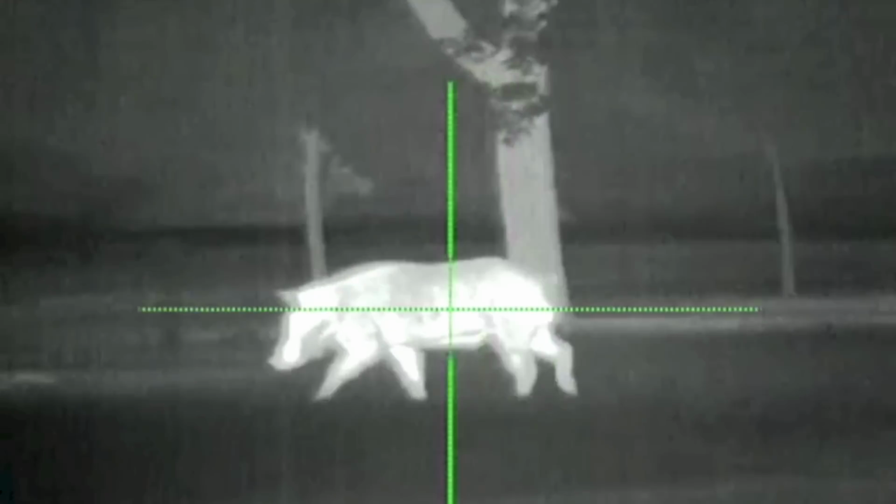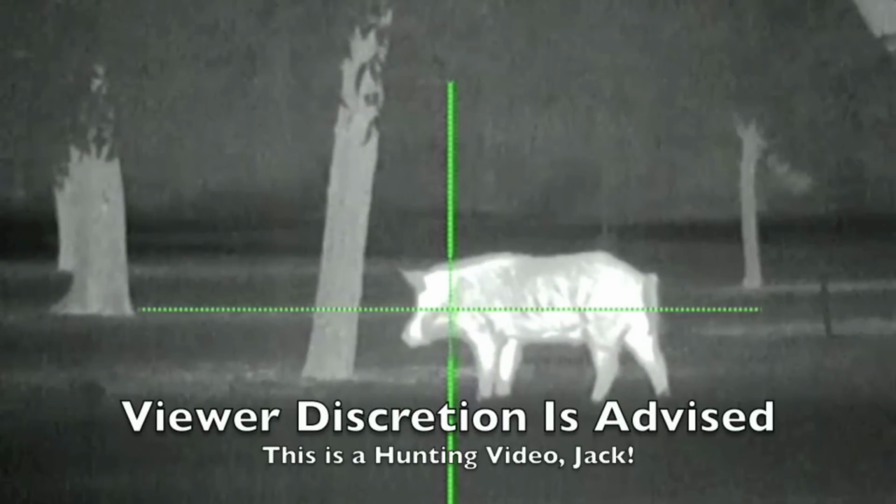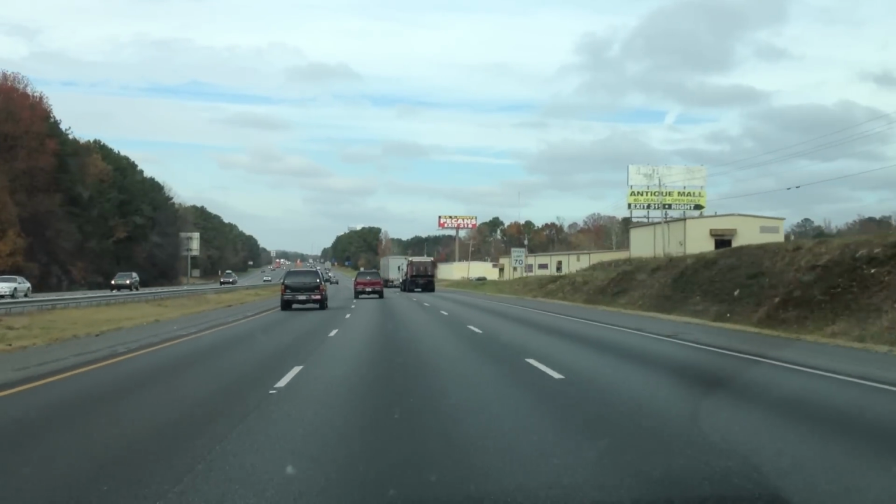I'm waiting on this wild boar just after midnight in the middle of a Georgia pecan orchard. And we'll get to a lot more of that sort of stuff in a little bit. But first, please enjoy a little background into the world and industry of pecan farming in southwest Georgia.